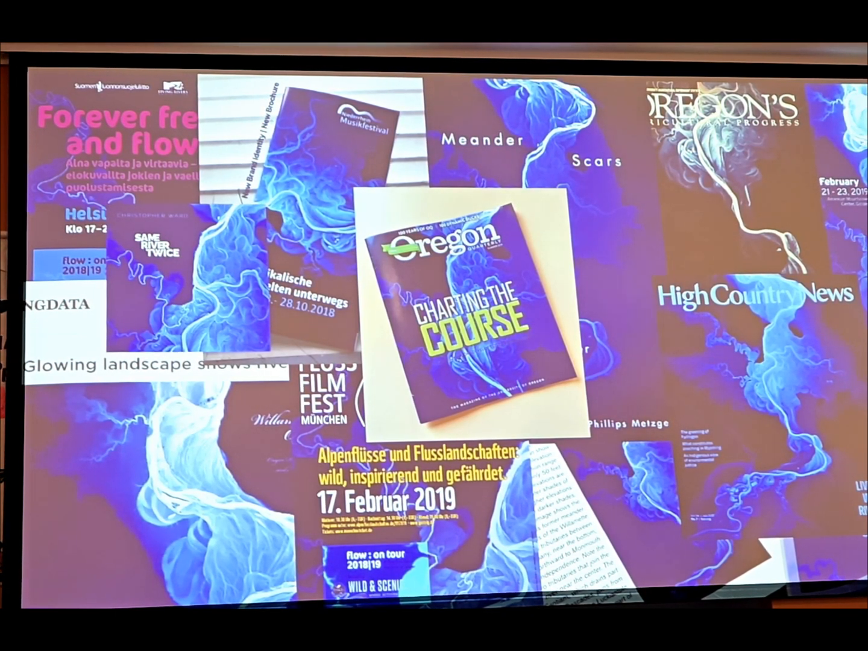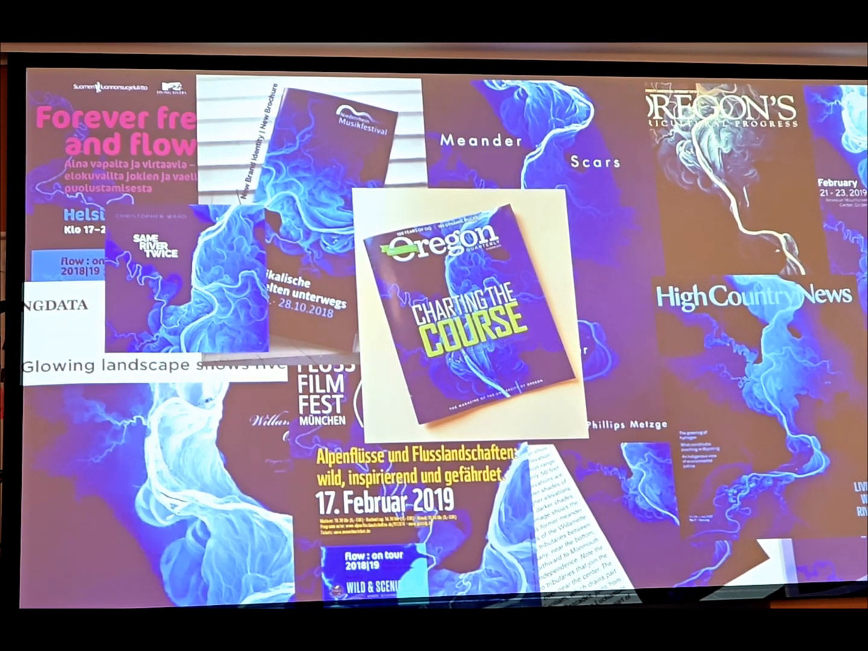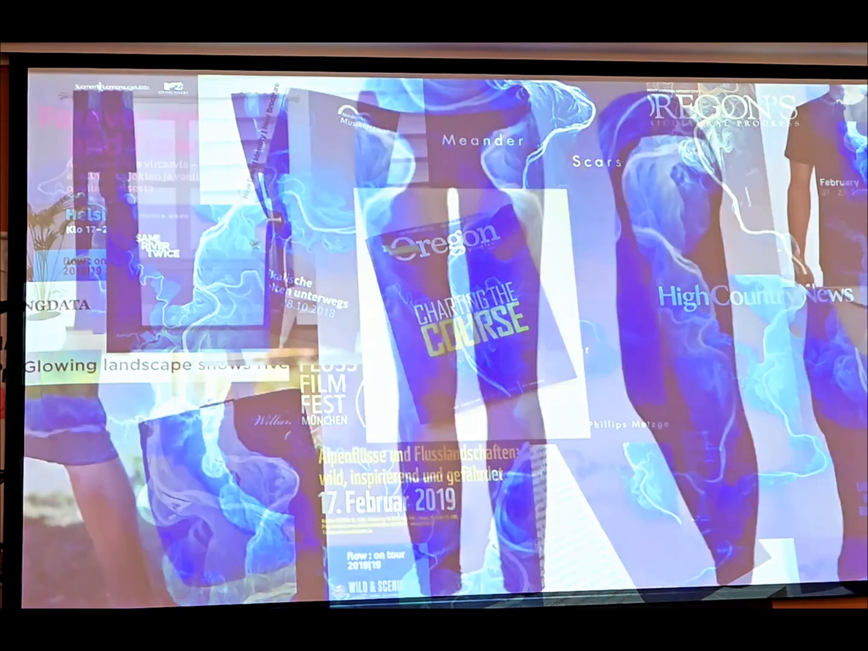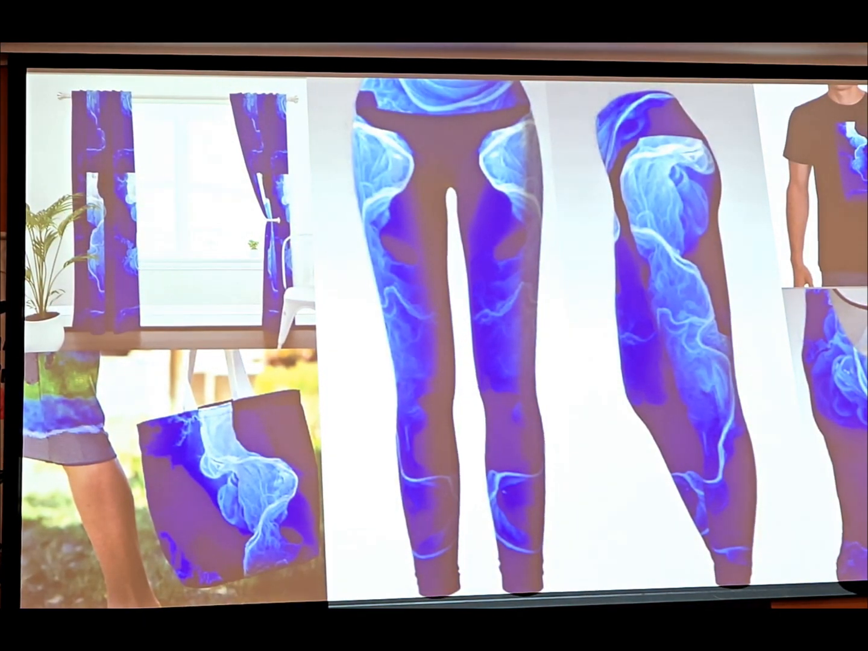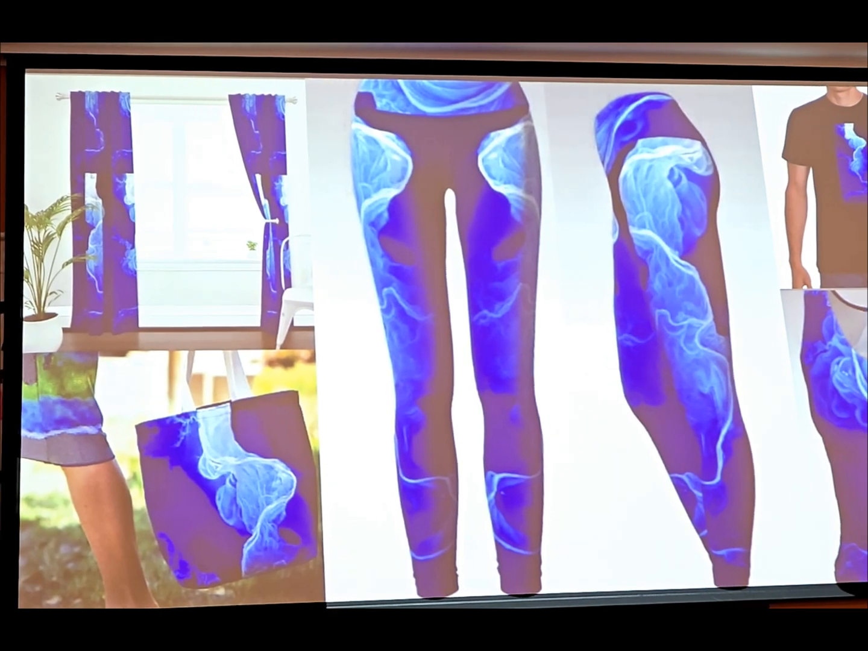One other really added benefit, though, to that story of public domain is now you can get it on tights, you can get curtains, all sorts of fun things. These are all images that I stole from the internet, so they are real.